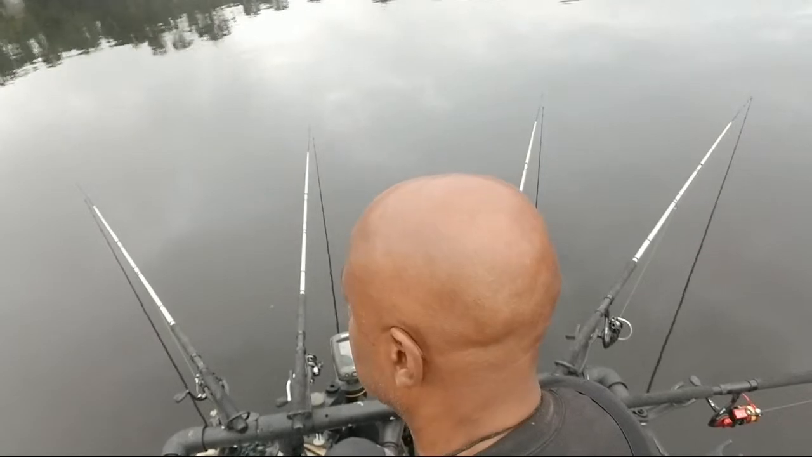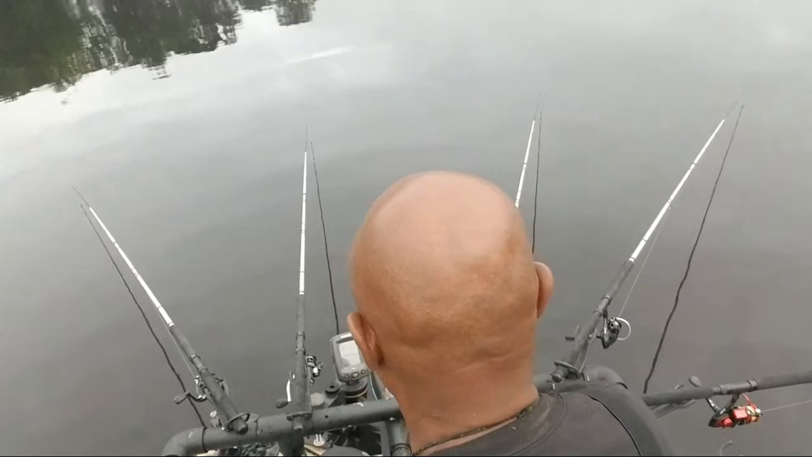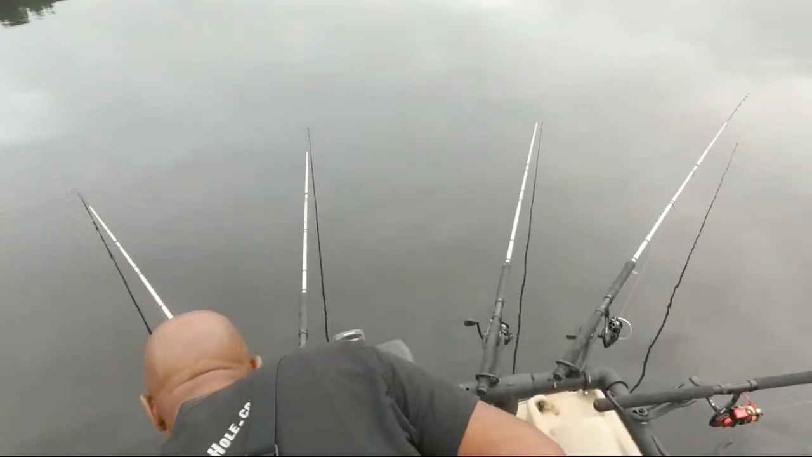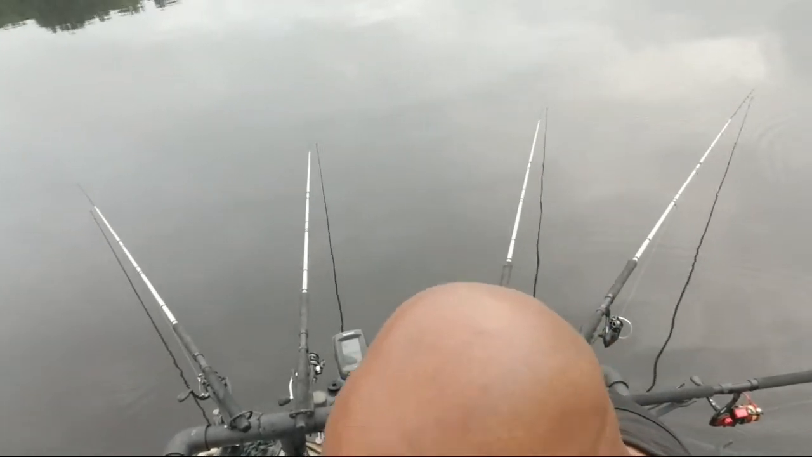All right, let's get back up there to that marker. Look, I'm sitting right here looking this way, and they're biting back here, over this way. We drifted about 10 yards. Boy, they are just biting back here. We're gonna pull right up to this marker. Watch this. If I can stop the boat.